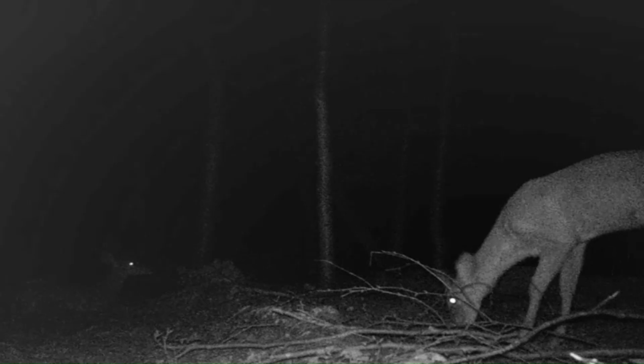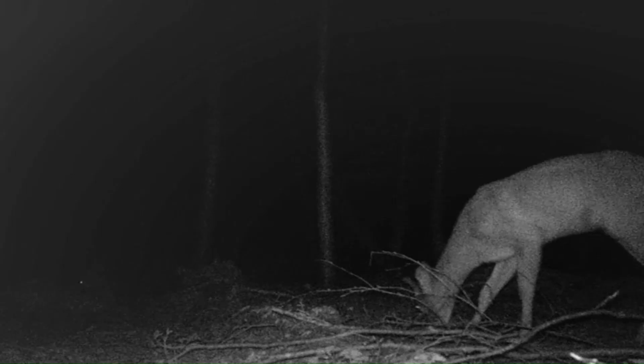And she camped out there for a little while. Then you got a little buck in here, wandering in here with her. And he feeds for a little bit here. Then he eventually beds down for a little while along with that doe.